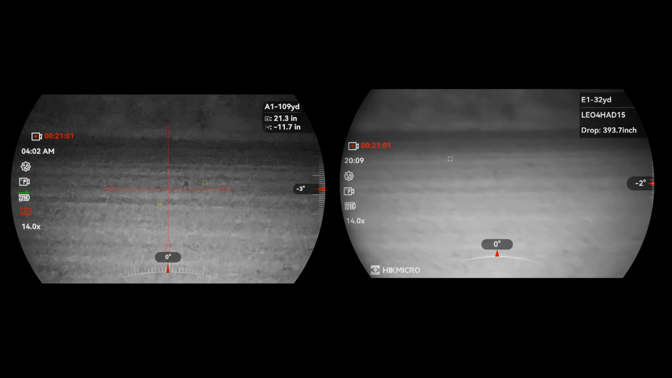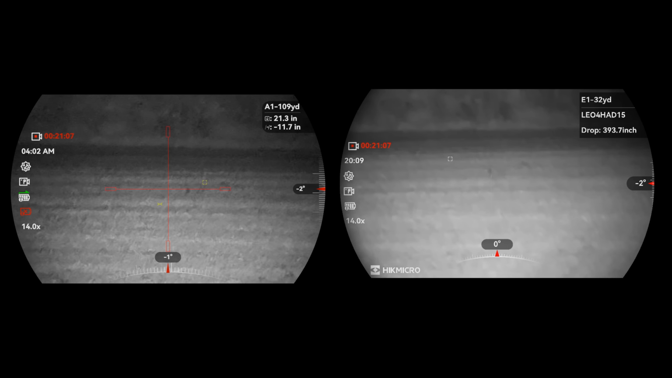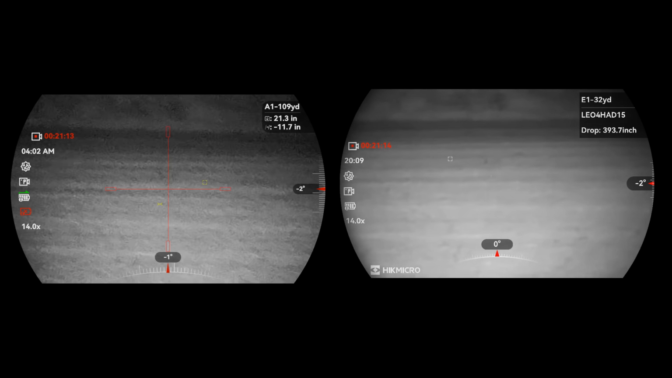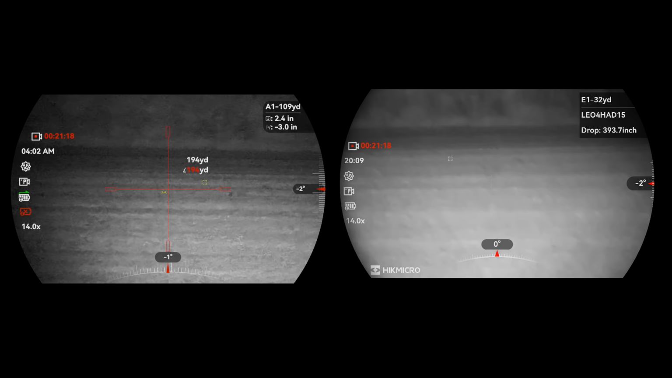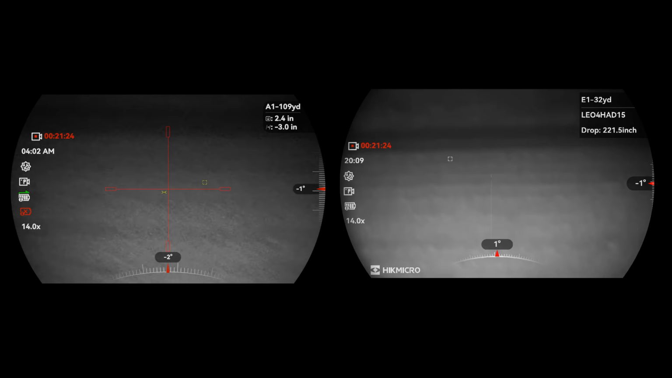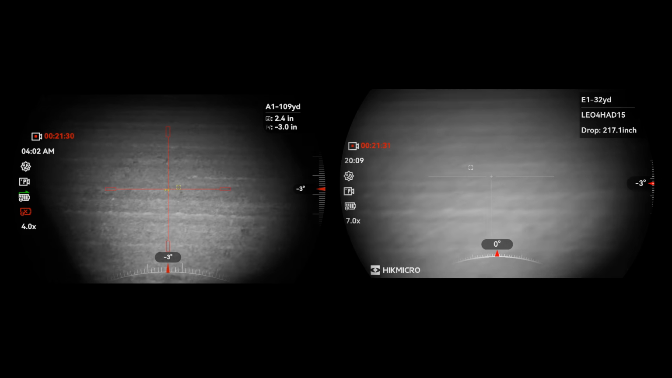Okay. Whatever that lump is there. So there we go, that's just a quick side by side out the window.